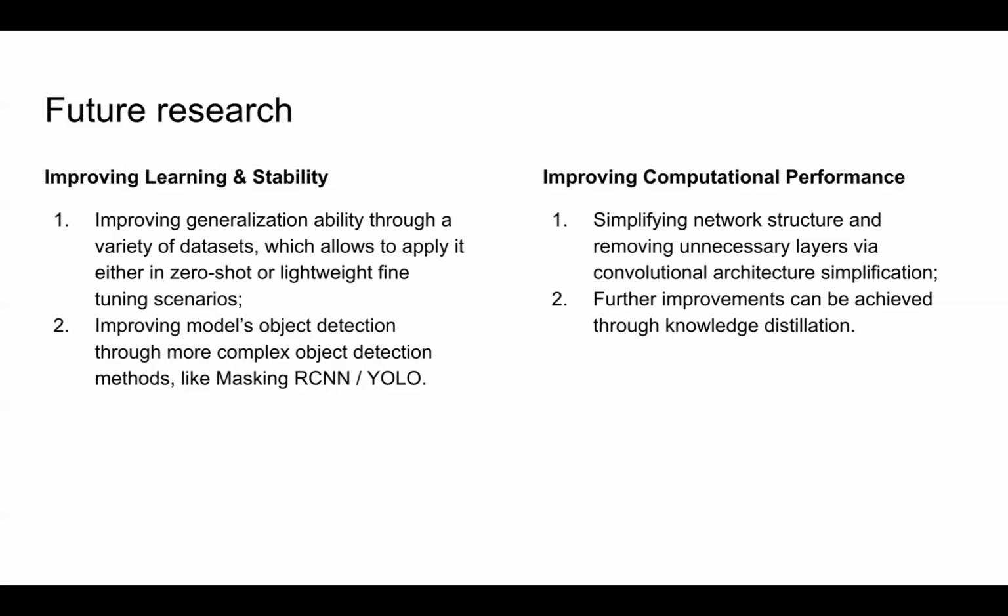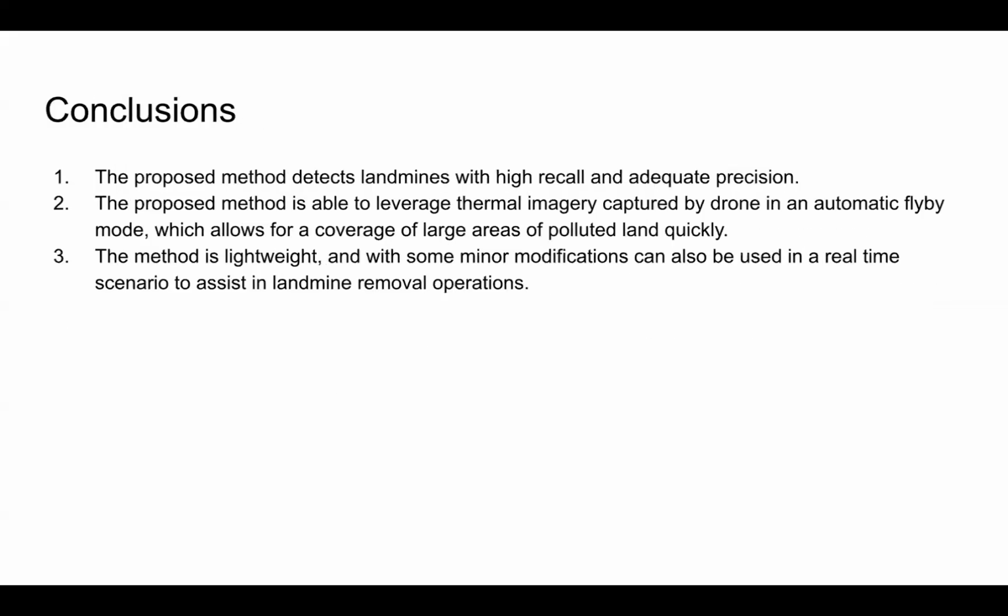Also, improving computational performance is another consideration. Simplifying network structure and removing unnecessary layers via convolutional architecture simplification is considered, and further improvements can be achieved through knowledge distillation to decrease number of parameters in the network.